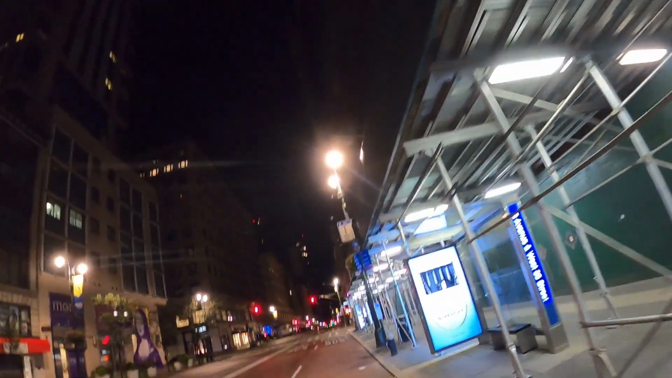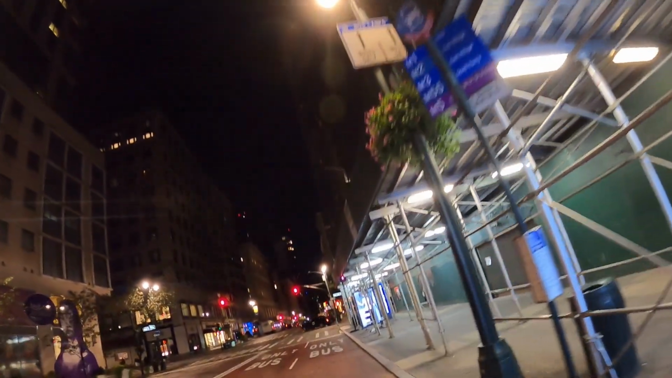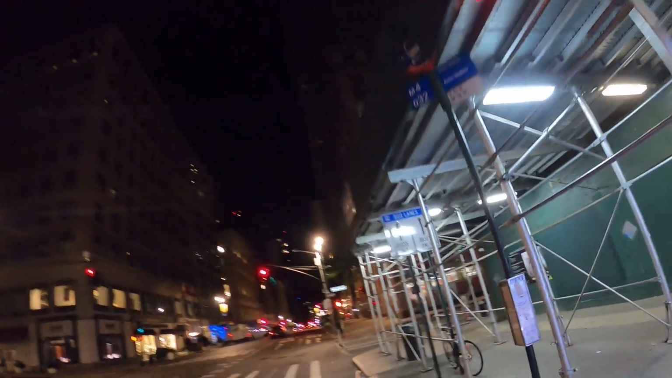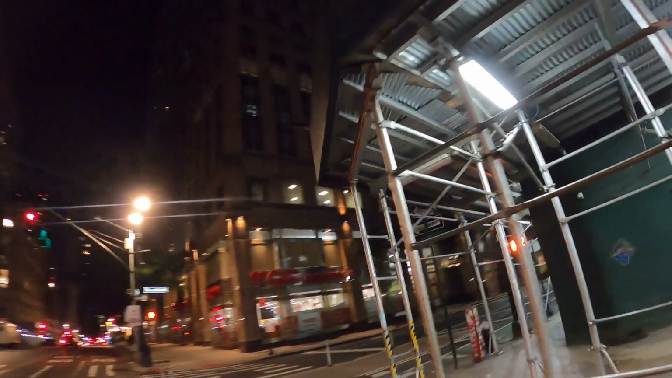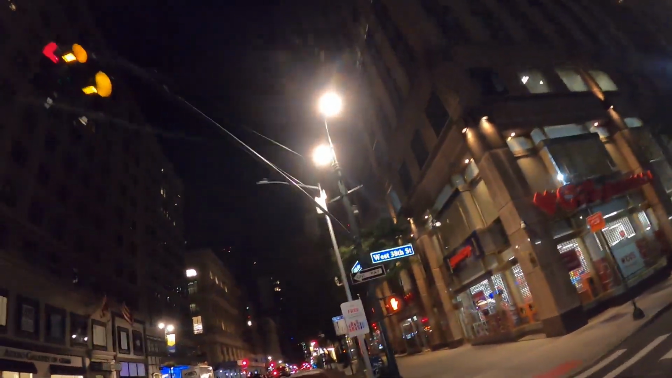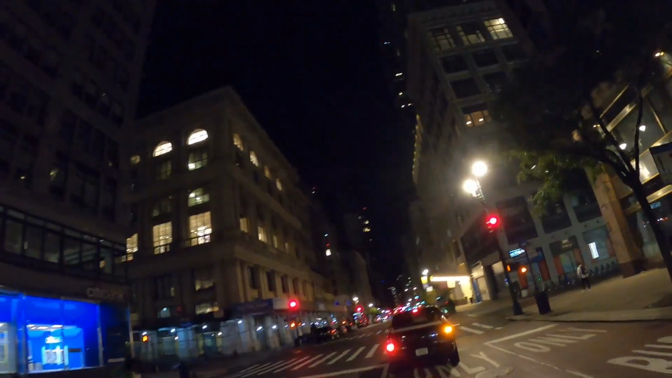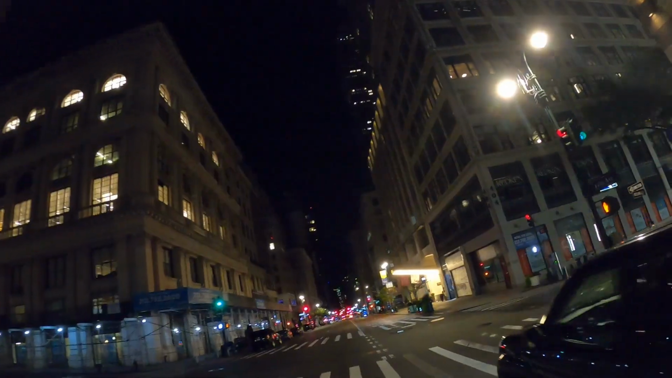And this is going to be like a nice leisurely downhill ride. This is actually pretty nice, with the exception of the fact that there are no bike lanes. It's quite a nice ride at night. You don't have to worry about cars too much, except for guys who want to turn right in the outer lane for some reason.